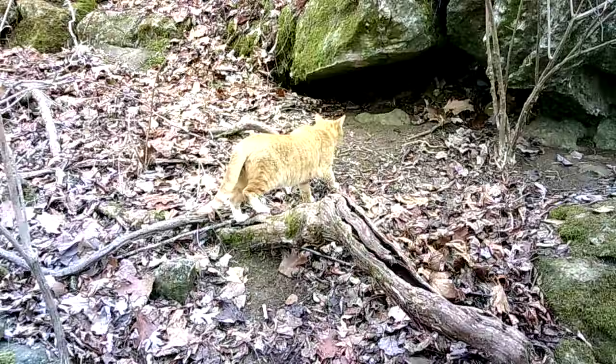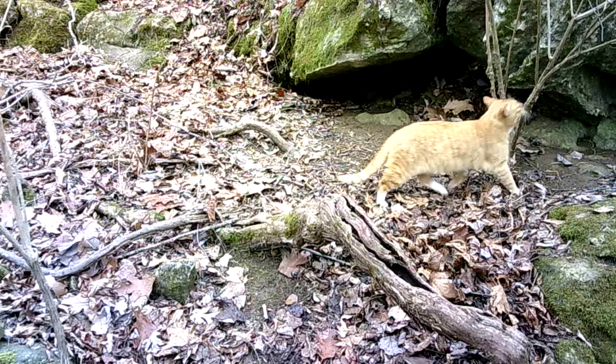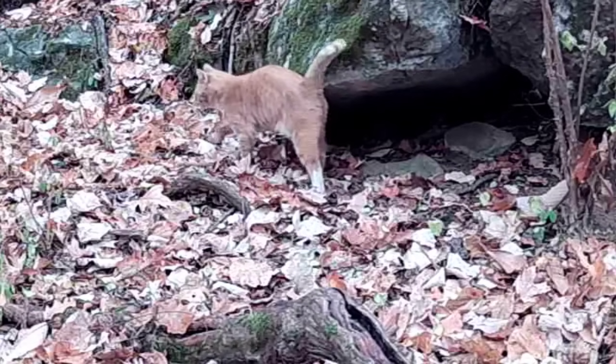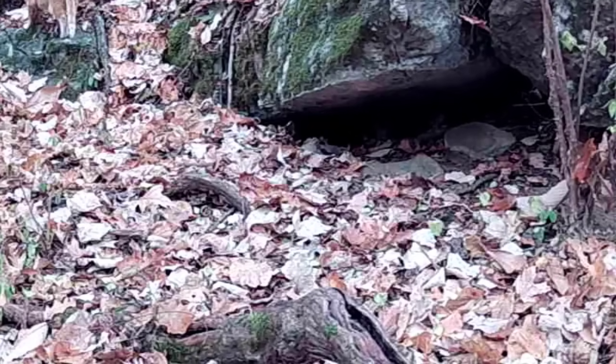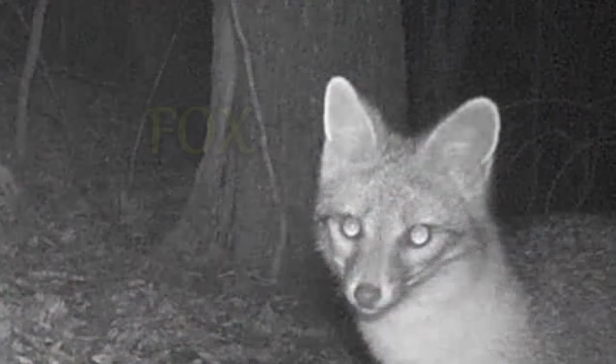But old Yeller's the favorite. He's a regular on the show, on this ridge, and you're liable to see him anywhere, night or day. But he likes to aggravate Dirty Dan, don't he? Always coming up there and marking his spot on Dirty Dan's rock. But that's just his business. So there's the feral cat. Next up, the fox.